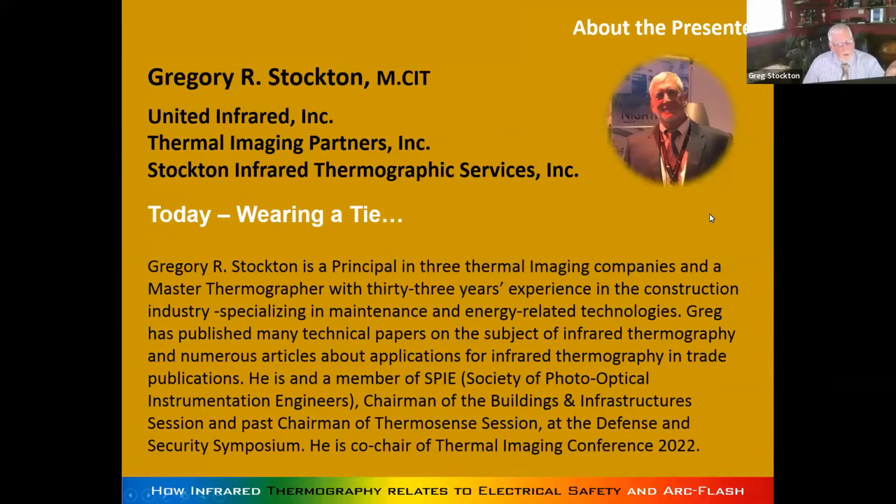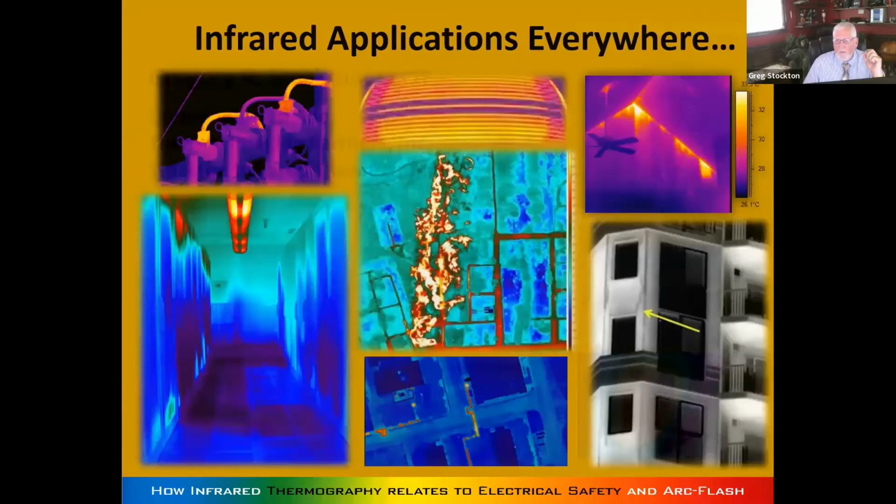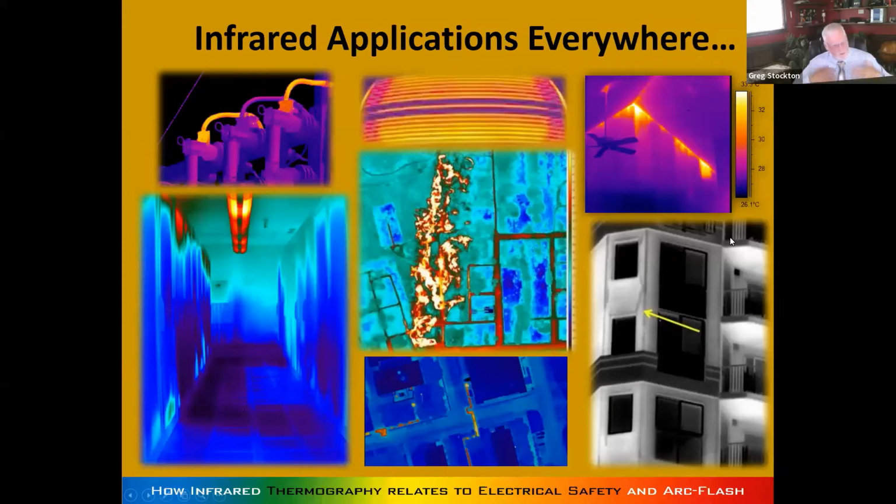Today I'm wearing a tie, but yesterday we were inspecting a fluidized bed incinerator at a wastewater treatment plant. Don't need a tie for that. Infrared applications are many. There are a myriad of things that you can do, basically limited only by your imagination. Everything has to do with the energy and being able to see that energy with the infrared cameras.